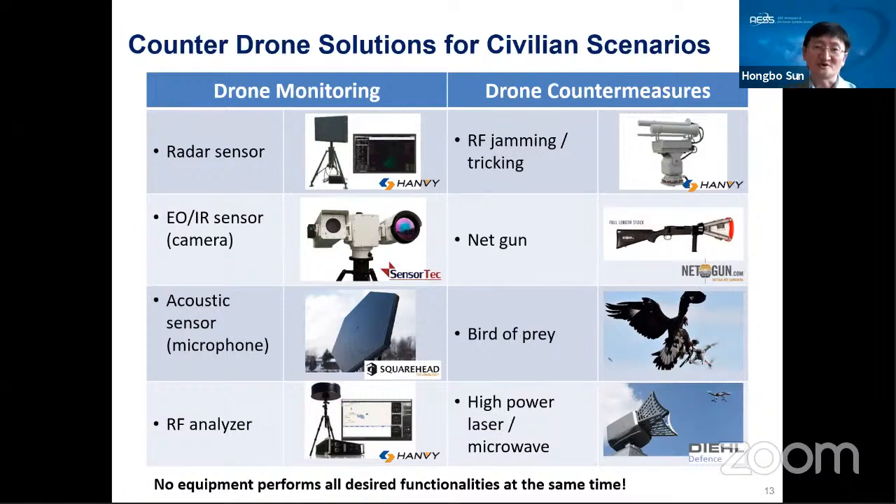Okay. And for drone countermeasures, RF jamming has been widely used. Some European countries and even America also use the net gun to physically shoot down the drone. I know in the United Kingdom, they once conducted some trials to train birds, for example, the eagle, to physically catch the drone. And for military applications, it's much more popular to use high power laser or microwave to take down the drone.